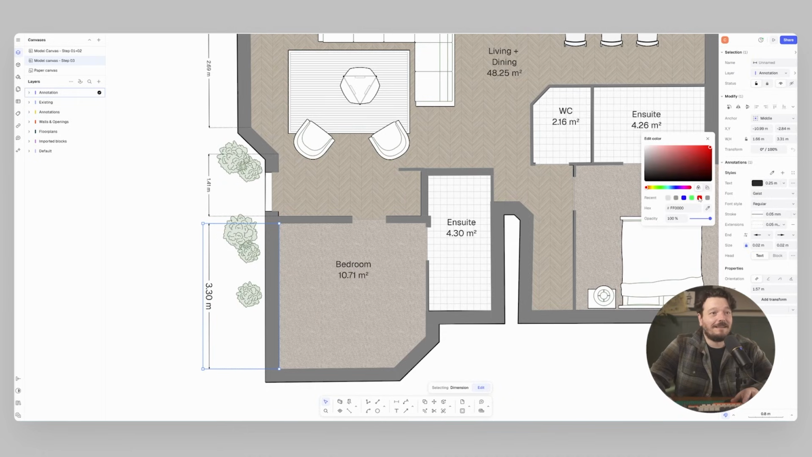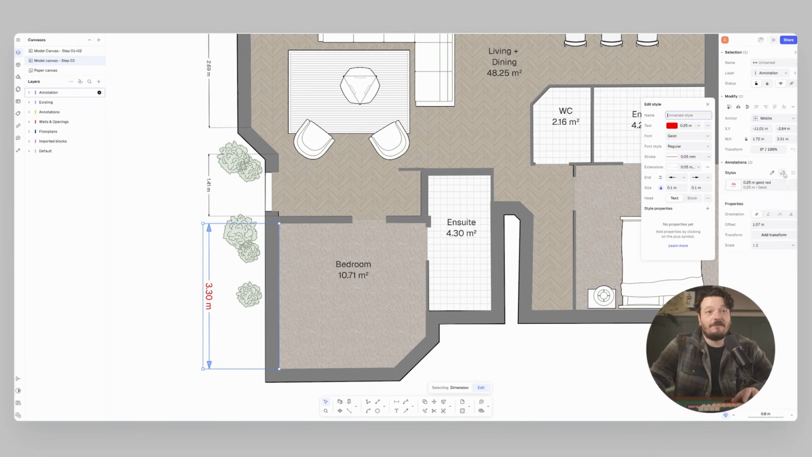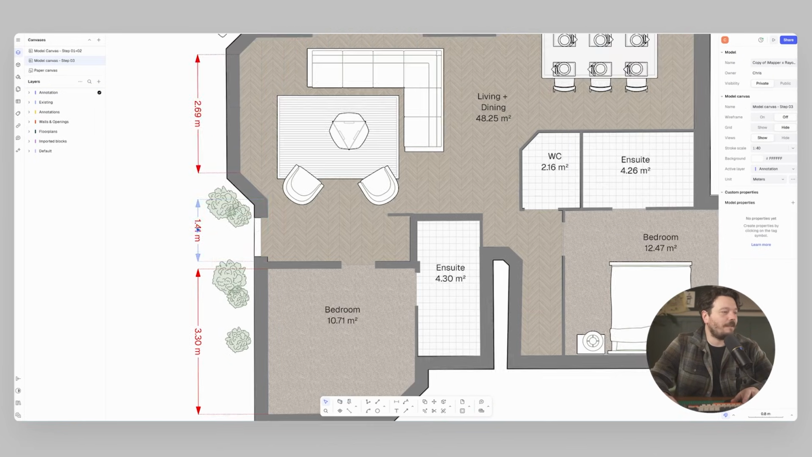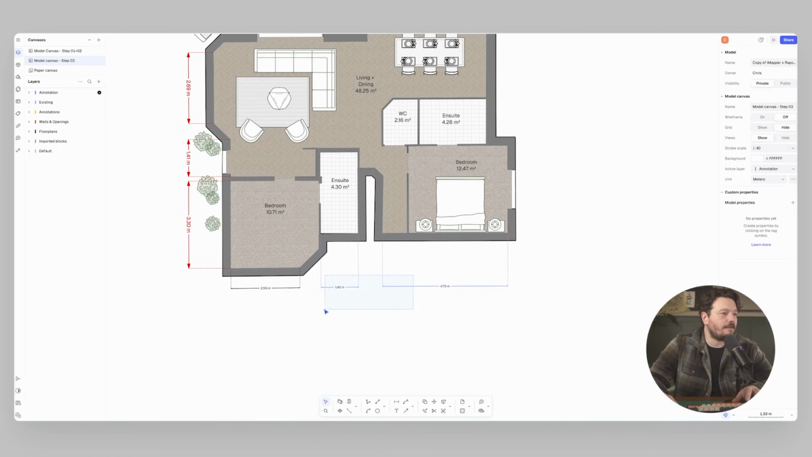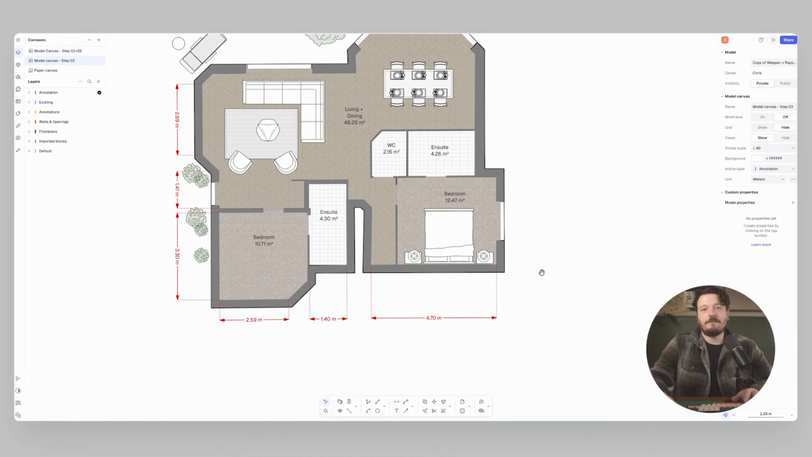I could say, actually they want to be a bright color, and I can change the size of the ends just like that. And I can even save that as a style. So I'll call that dimension A. And then any of these others, I'll just make sure that I pick a style. And there we go. So do exactly the same on this side. And again, I just select these, pick a style, and then match those.